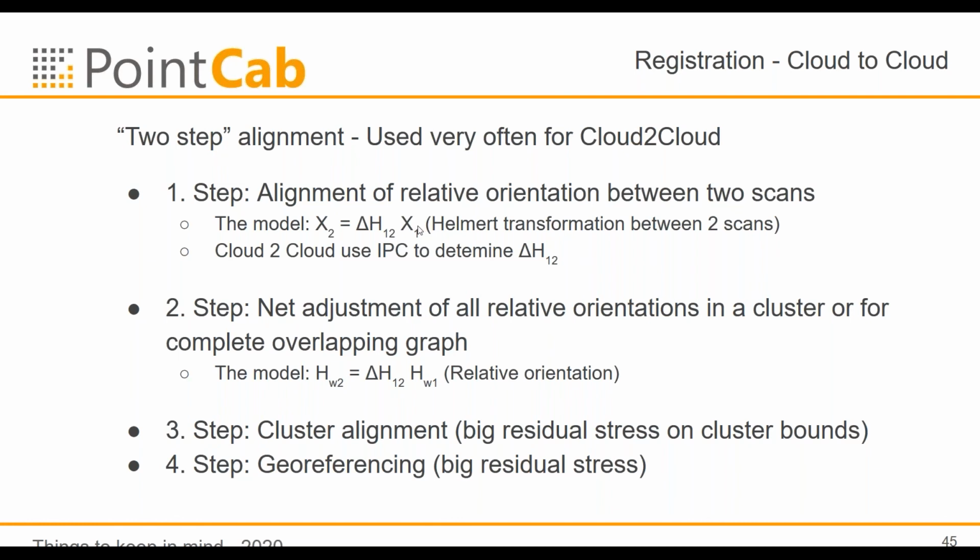Where you have enough overlap, you can also check whether the cloud-to-cloud between two scans works or does not work. And then you have this differential registration between two scans only. So one scan is fixed, in this case here scan one is fixed, and the second one will be positioned with this delta H.